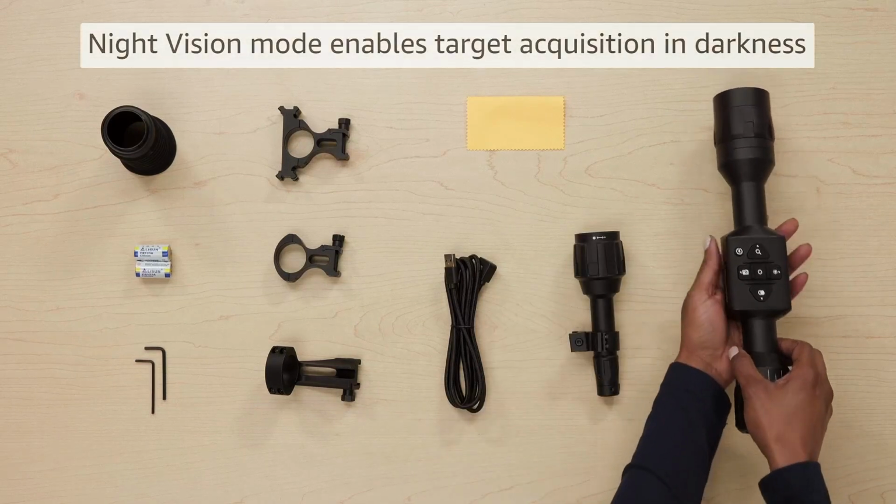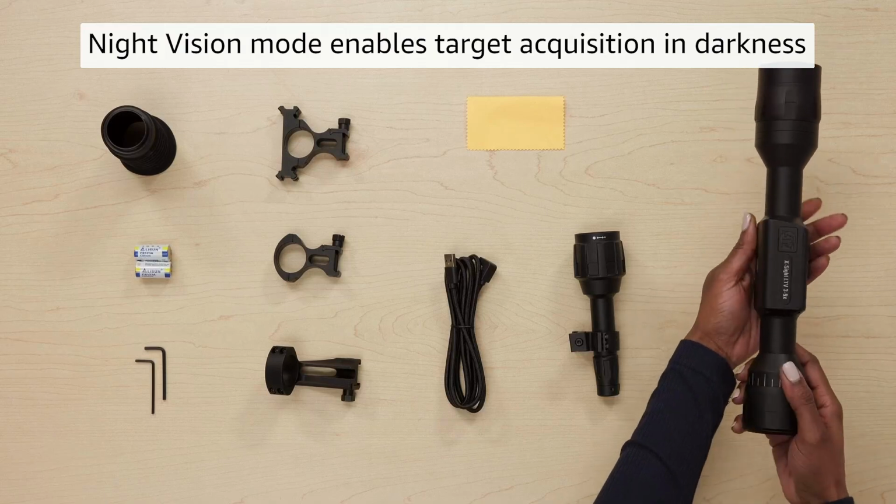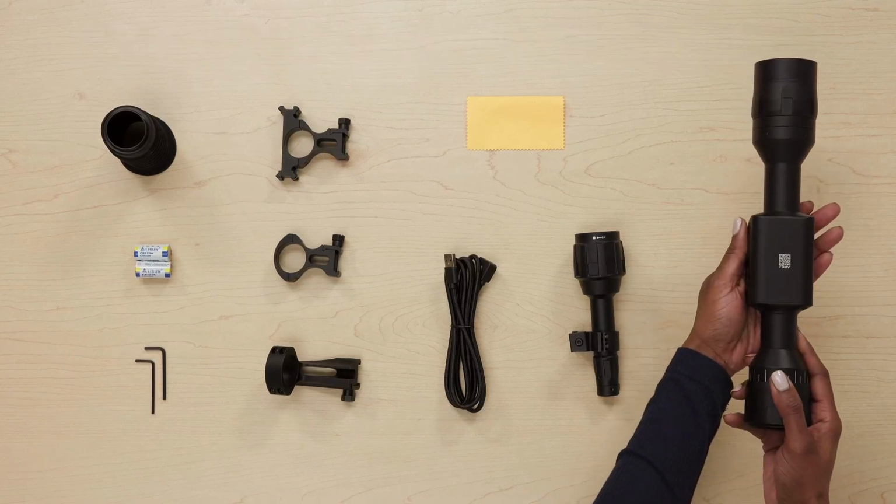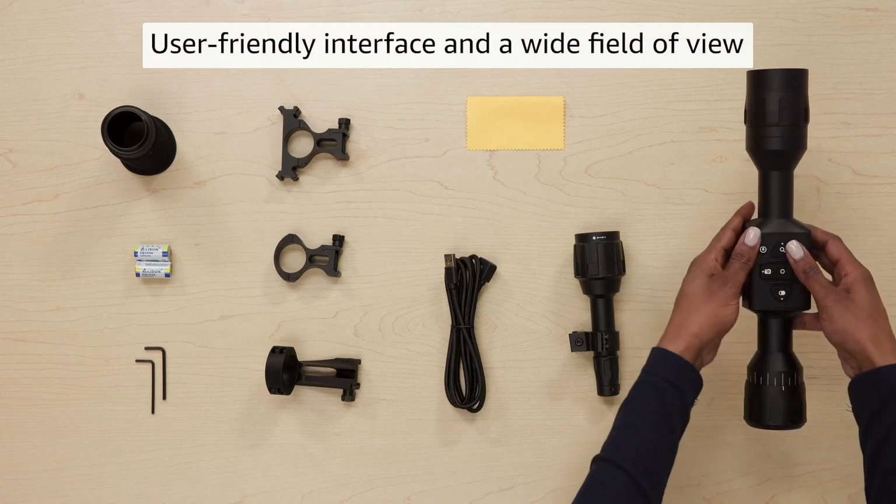Thermal imaging scopes, the cons. But as you can guess, there are some trade-offs with thermal imaging too. Let's get into the downsides.